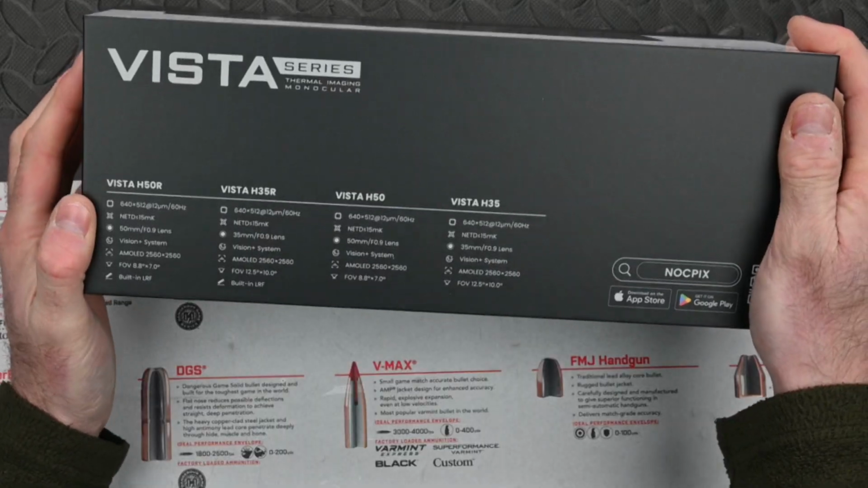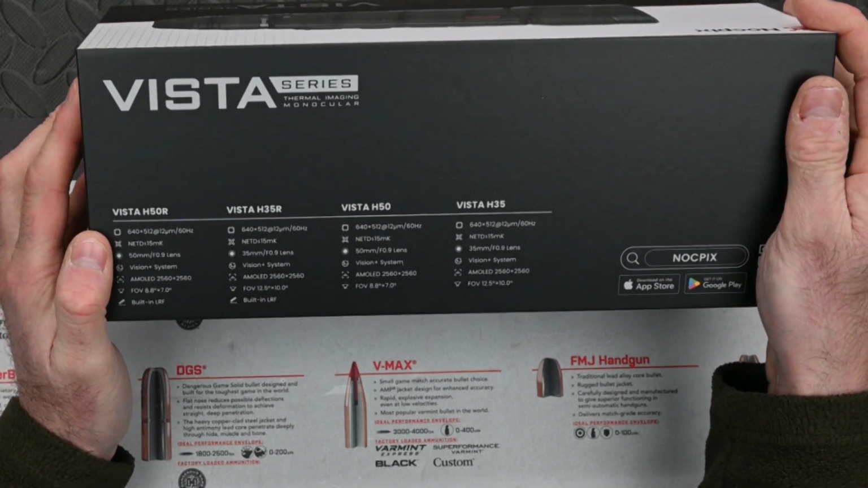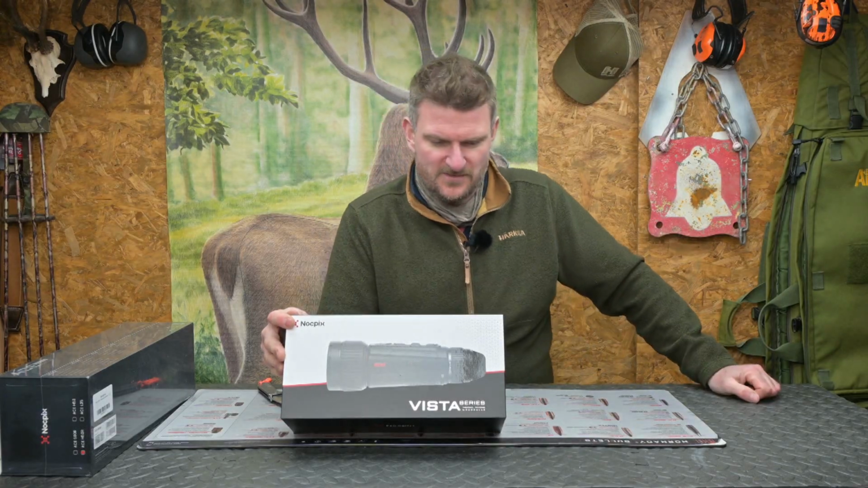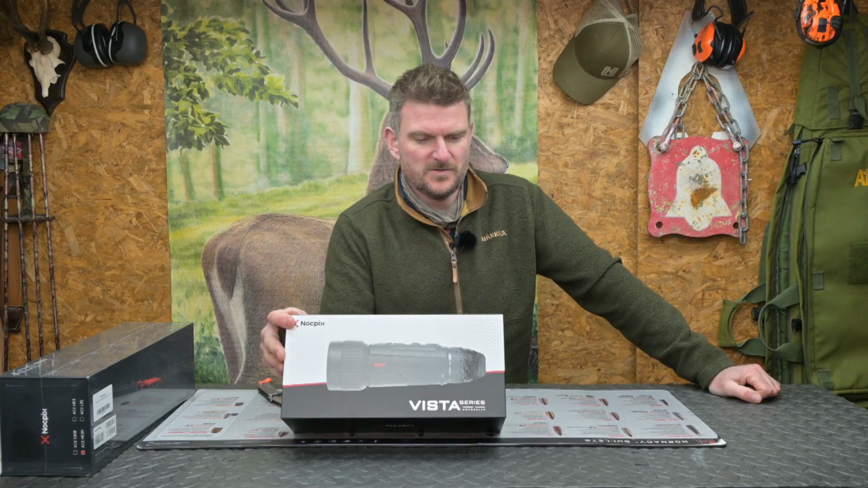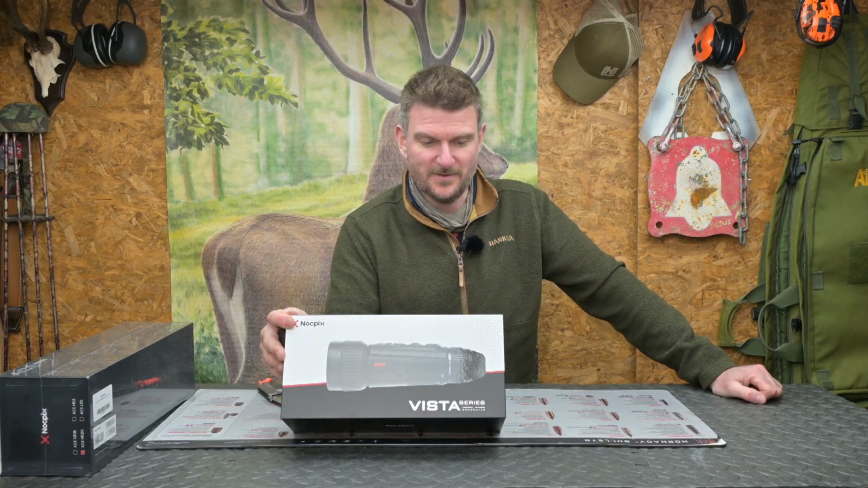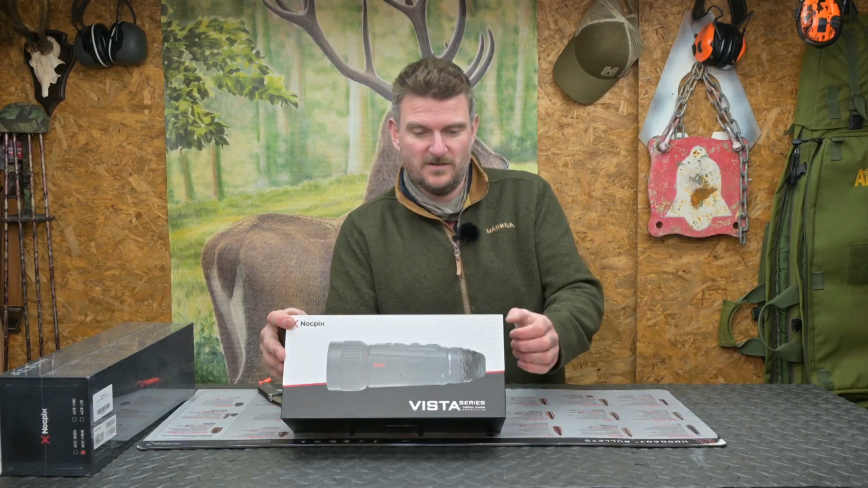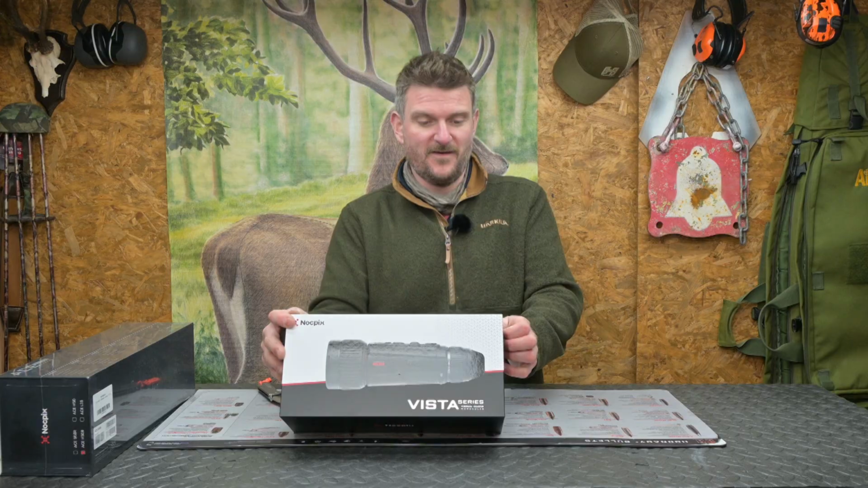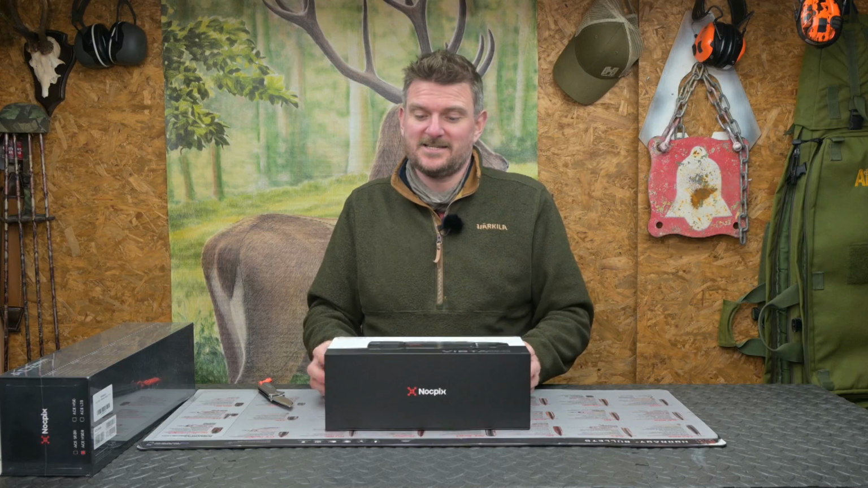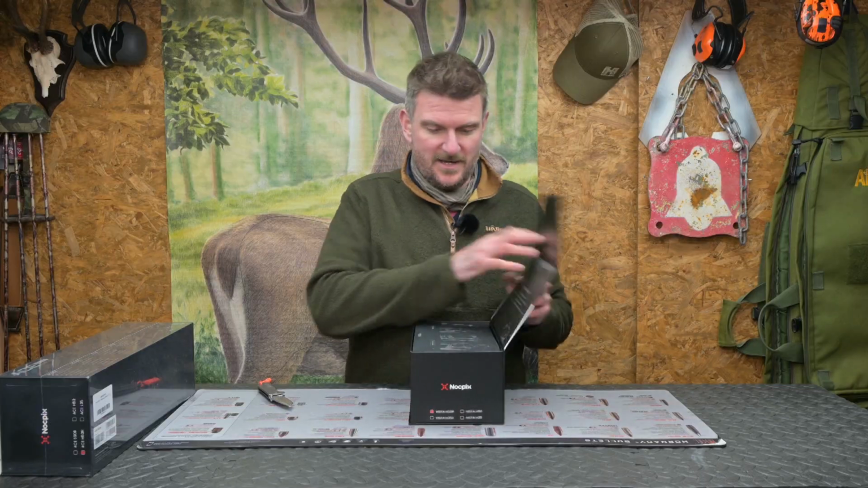VISTA H50R, 640 by 512, 12 micron, 60 hertz refresh rate. NETD rating is 50 millikelvin. 50mm f0.9 lens. So Fusion Plus system, AMOLED, 2560 by 2560 internal display, I'm presuming. Field of view is 8.8 degrees by 7 degrees. Built-in laser rangefinder. So just to look through those again, that is 640 by 512, 12 micron pitch, 60 hertz refresh rate. Now, from what I've read about these, that 60 hertz refresh rate does give you a slightly smoother image when you're seeing things moving.